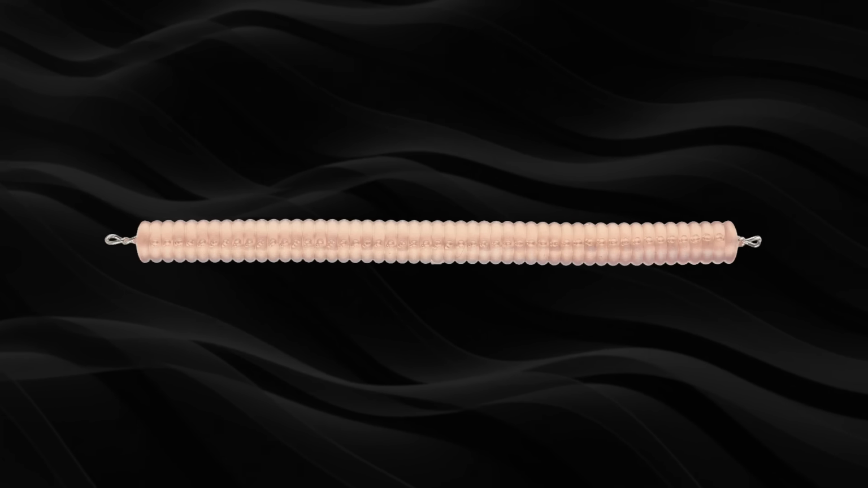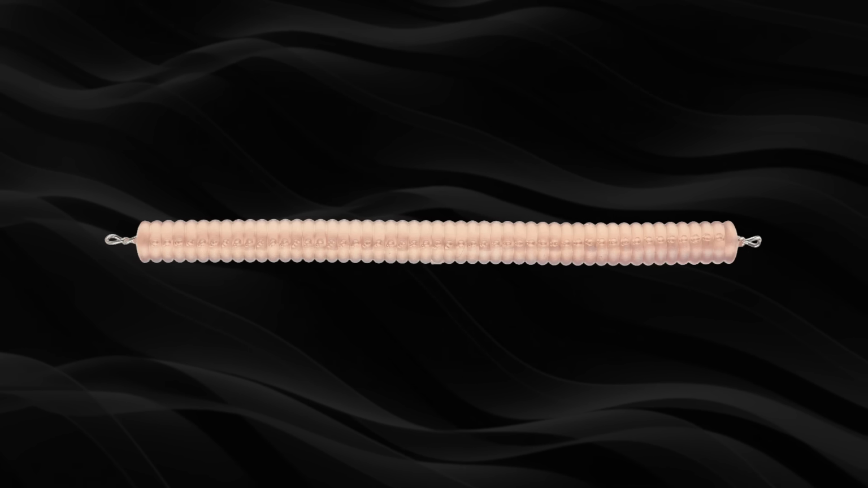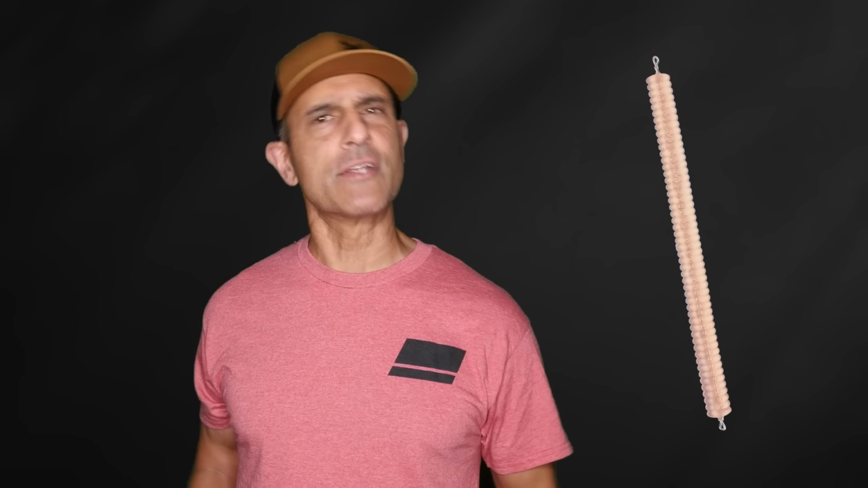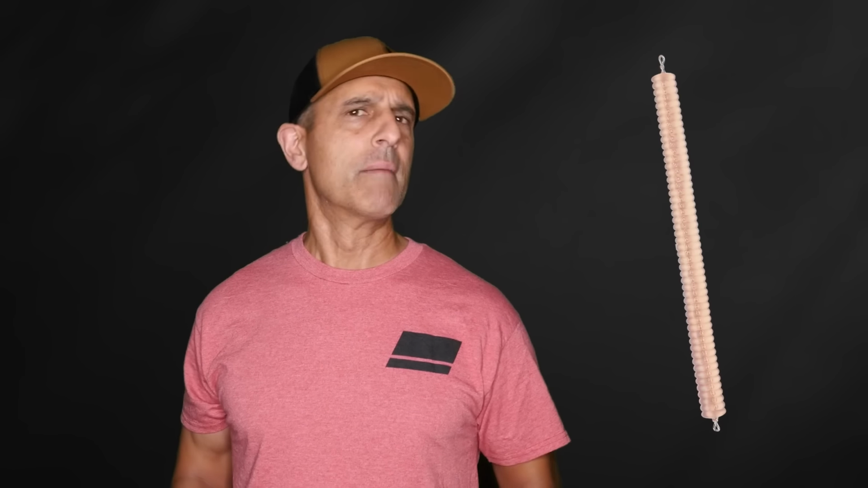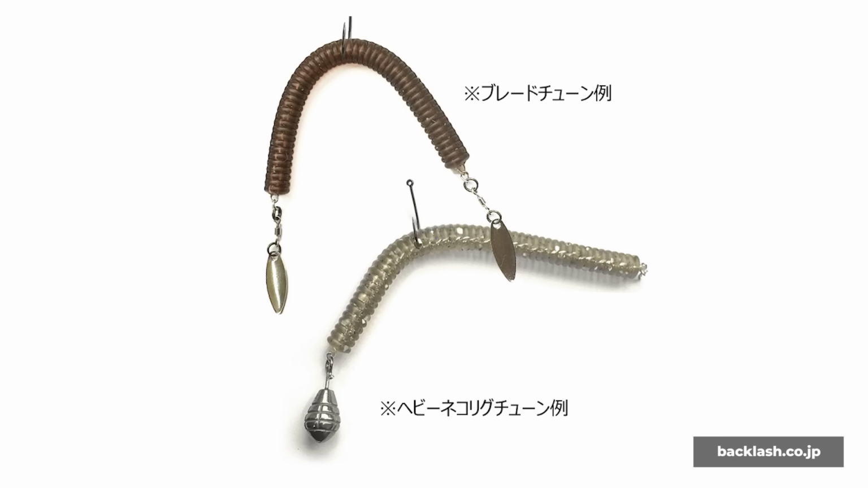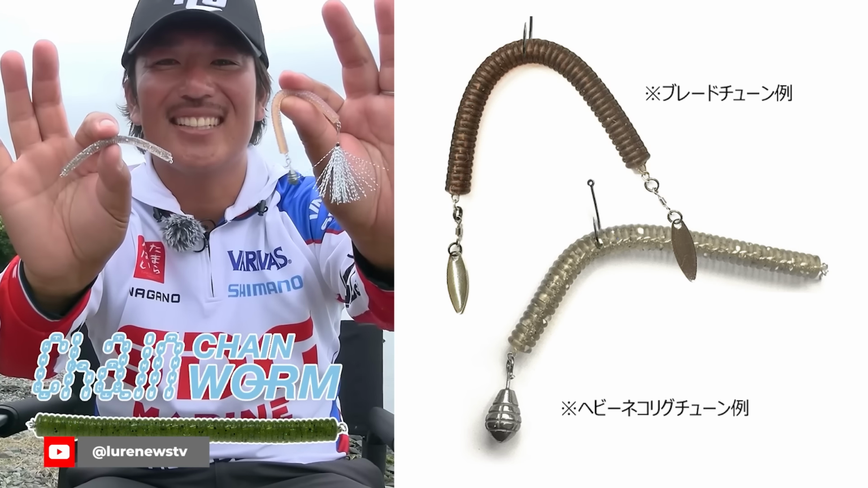Anyhow, the chain worm is exactly what it sounds like, namely a soft plastic worm with a metal chain in it. Now what you apparently get with that is a good sonar return, more durability, a little more weight, and rigging options like this. So far it only comes in 3 inches, and here's what it looks like in real life. Now putting chains in worms is new to me.